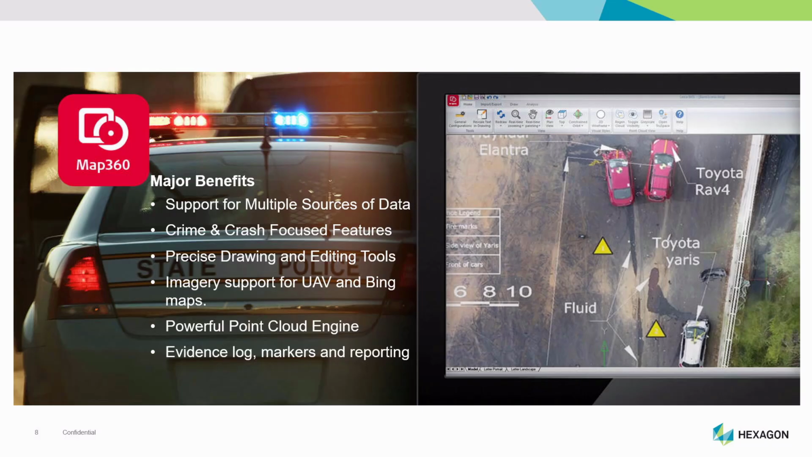Even though it's branded as a Leica product, our history of being vendor neutral and being able to support different manufacturers and different methods of measuring data, whether it's manual or using electronic measurements, is very important. Police officers across the world vary in the technologies that they use.